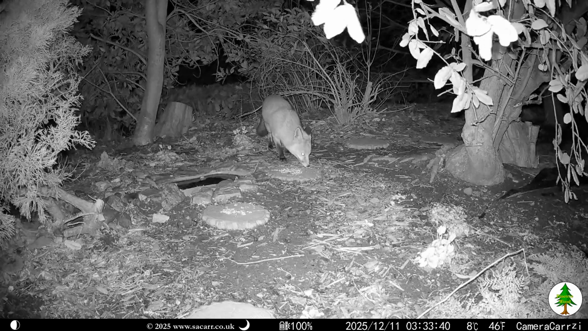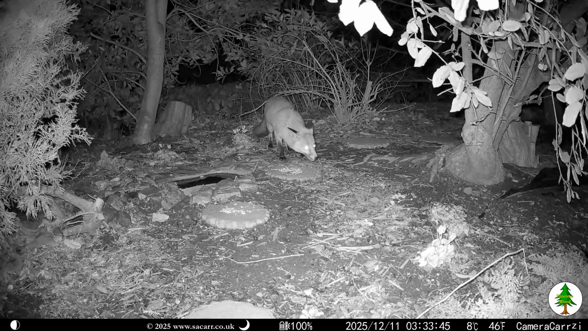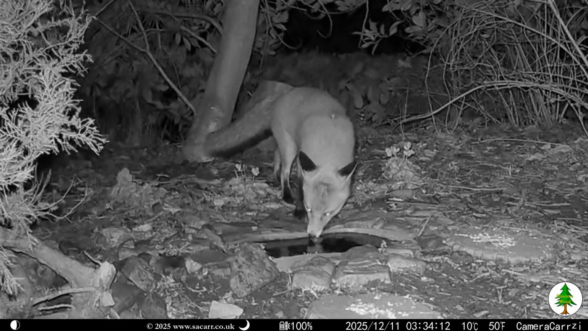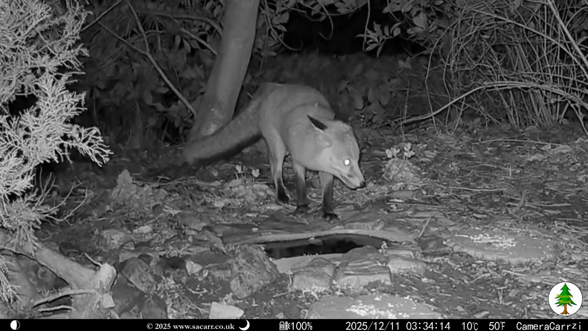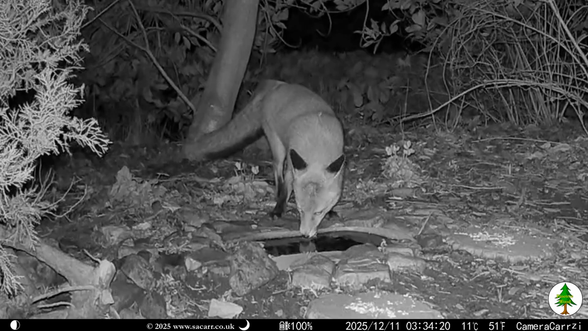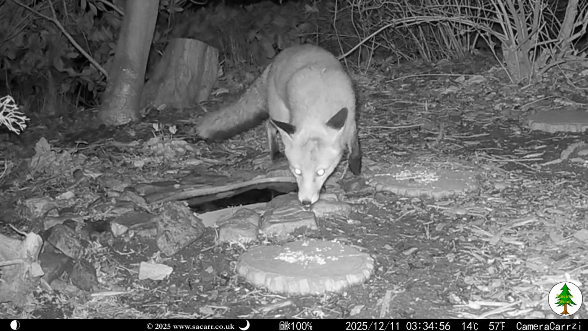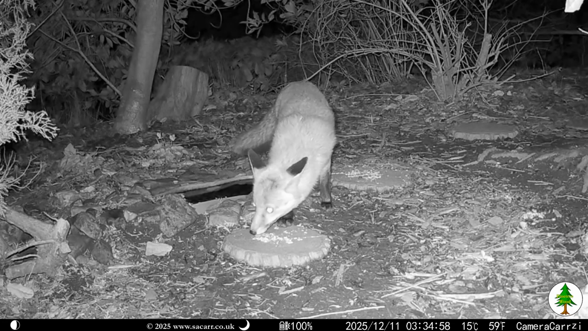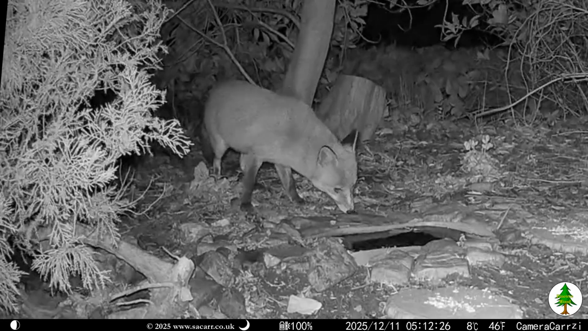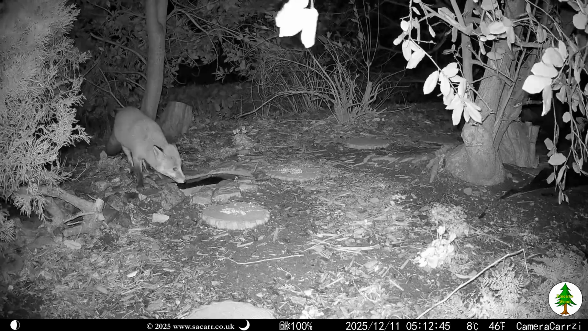Two hours later at 3:30, a fox triggered the camera again, but this time it was Smudge. After a minute eating seed, she stopped for a drink at the pond and then moved on down the wood and out of camera view. An hour and a half later at 5:12, Ginger was back, stopping briefly for some more seed before heading out at the top of the wood.